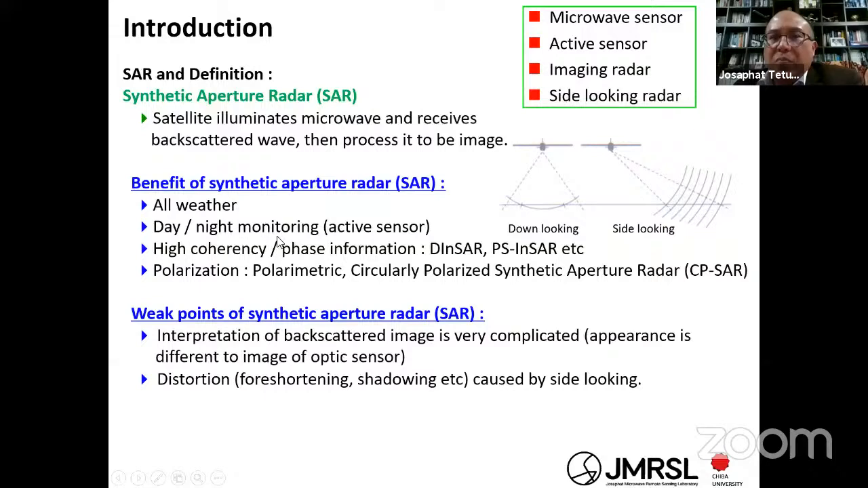From the phase information you can derive interferometric synthetic aperture radar or InSAR, differential InSAR, and also persistent scatterer interferometric SAR or PS-InSAR, and so on. You can use this phase information for your application.